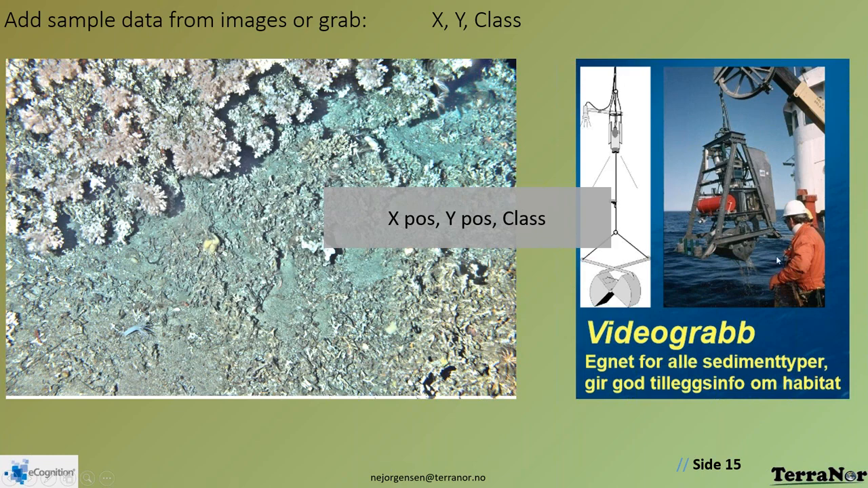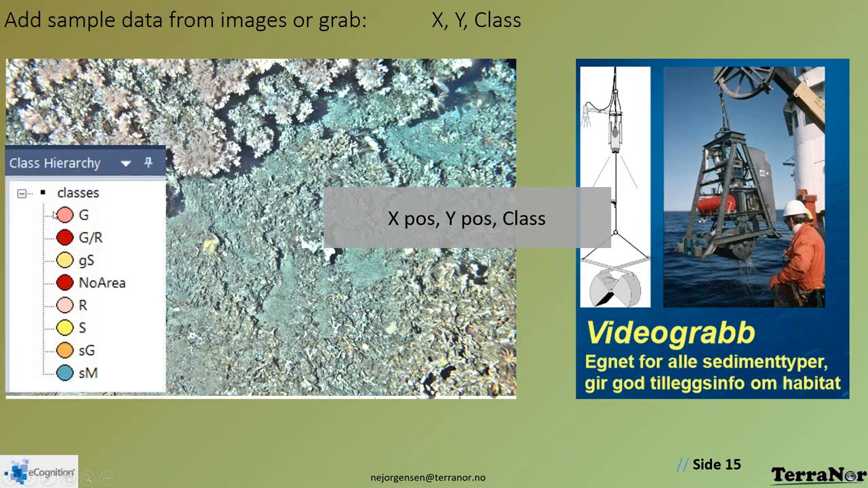Here you see from the Norwegian Marine Research Institute, they have a video grab. It means they have a grab, they take a sample, and they also have a video camera. So it's very good for collecting samples. But again, this is quite an expensive way to collect samples. So having 1,000 samples of each class this way is quite expensive. The classes you have are of your choice. So that's, of course, what you want to find out.